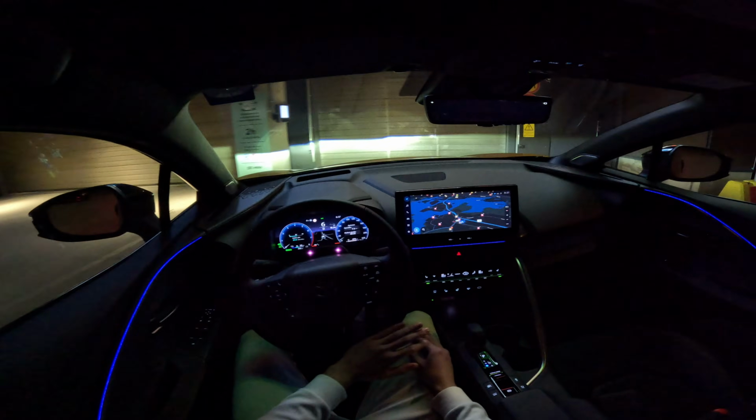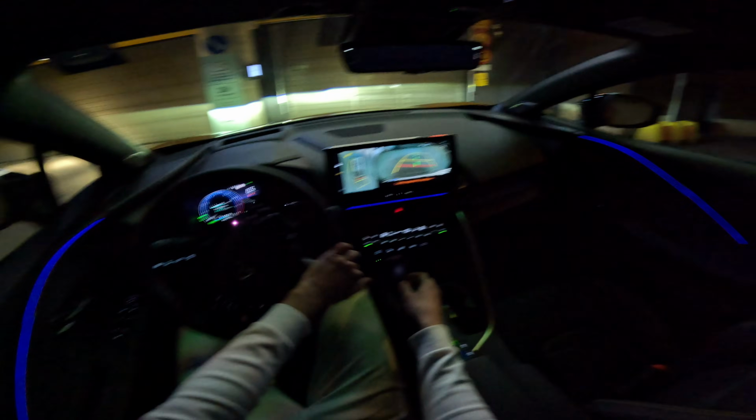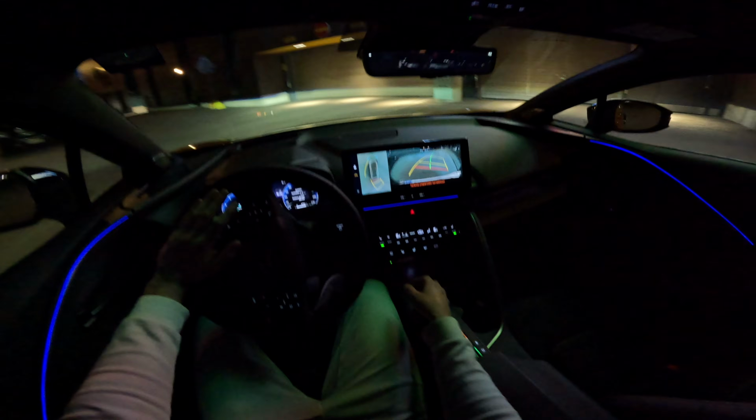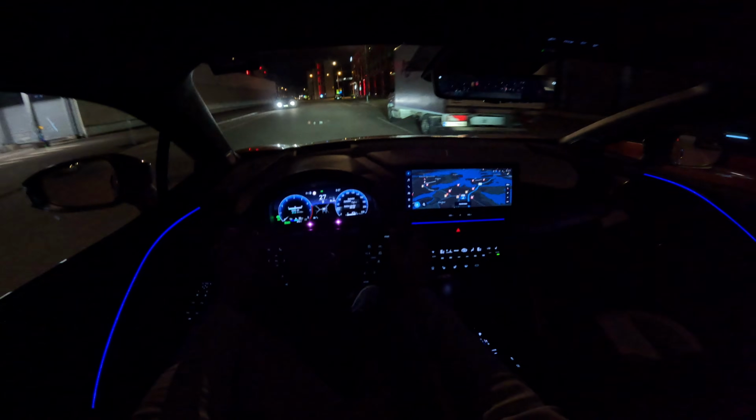Let's see if we can get inside. Oh, we can't. I was trying to go inside to show you guys a little bit of driving in the interior space, but I guess we can't do that right now.